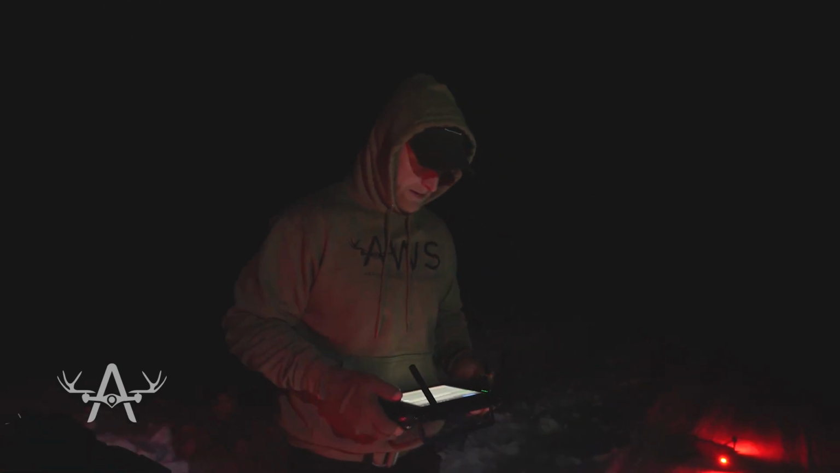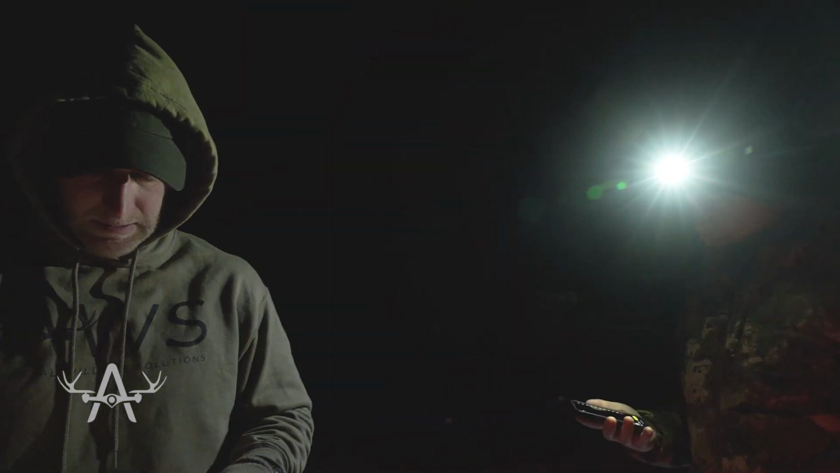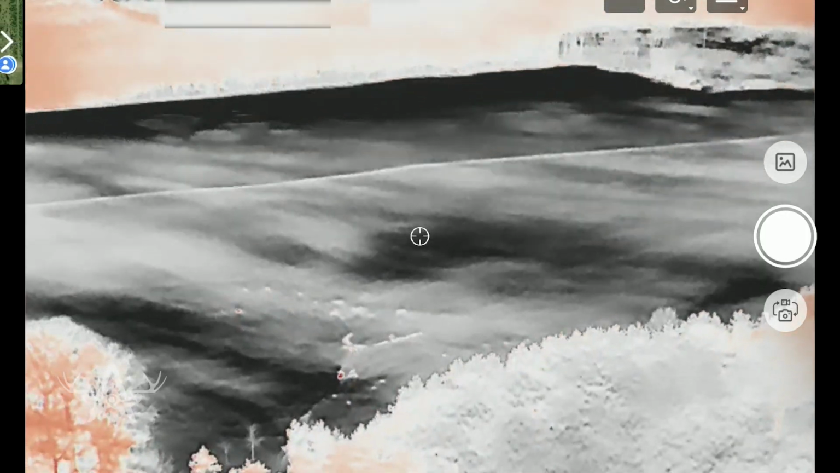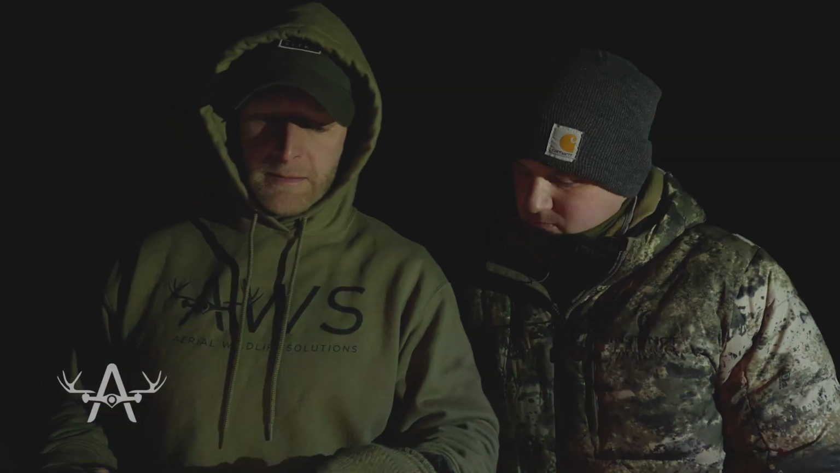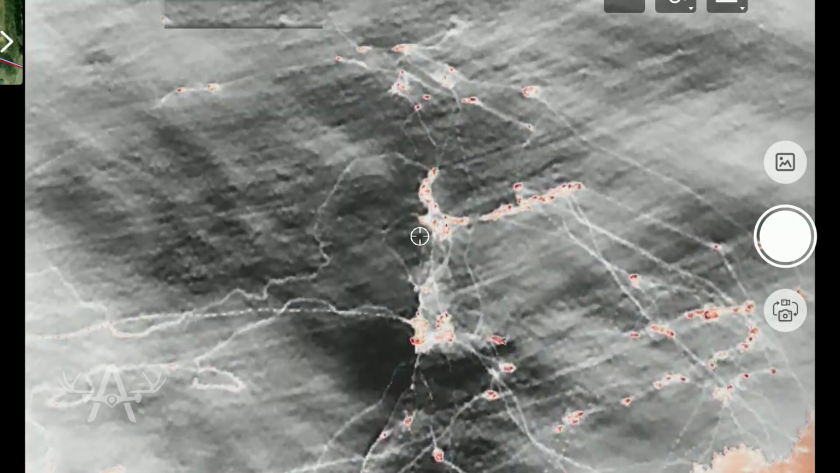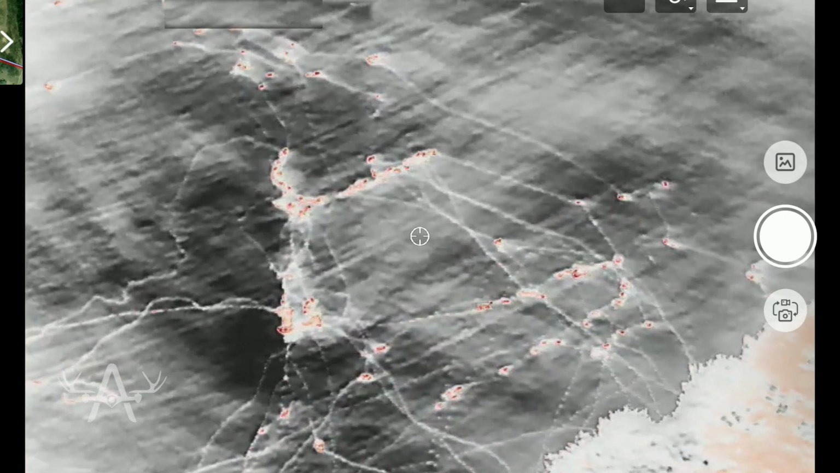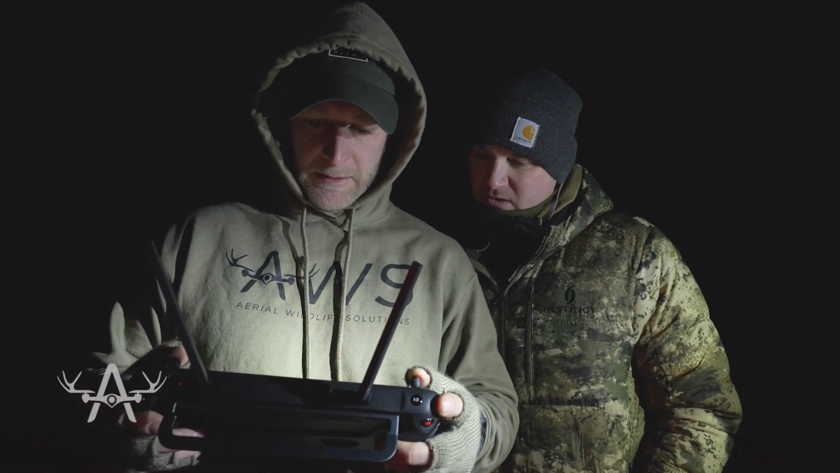Shall we send it up? So, this is your field right here, right? Yes, that's our field. And the driveway to it is like, see that driveway going in there? Yep. Is there a deer in there? There's one right there. You can see them from here. There's deer on the field? That's crazy. All down by the beehive. So I'm gonna leave those deer in the field. There's 2 deer out there right now.